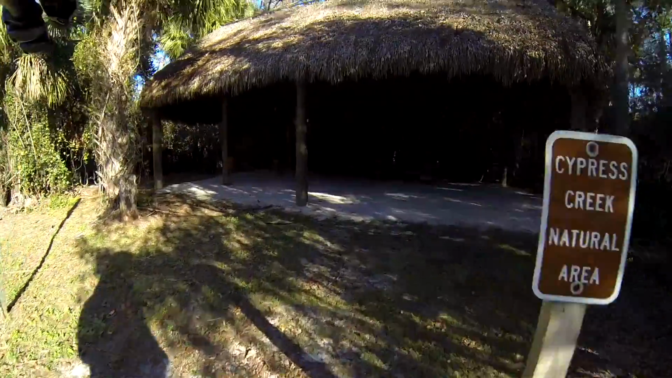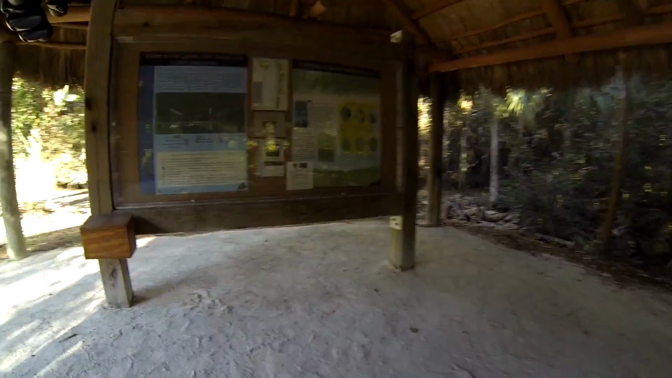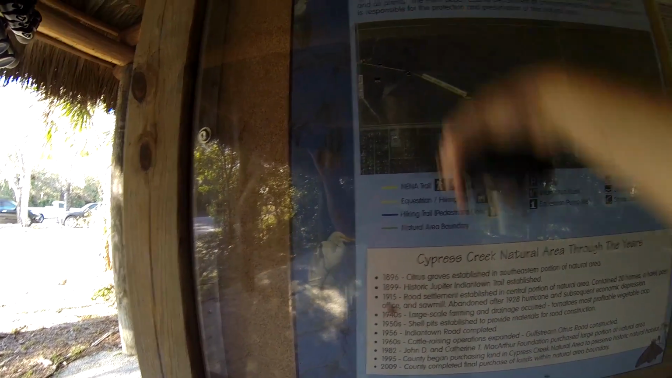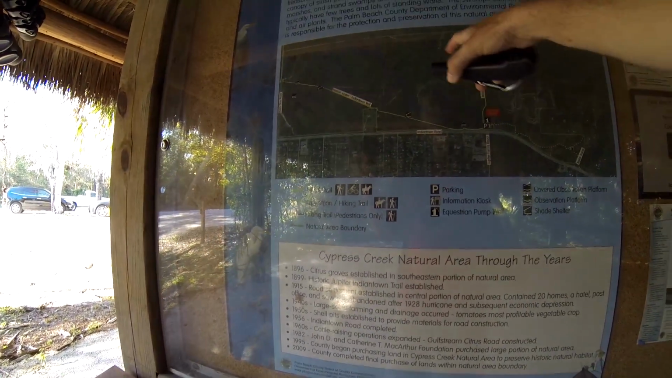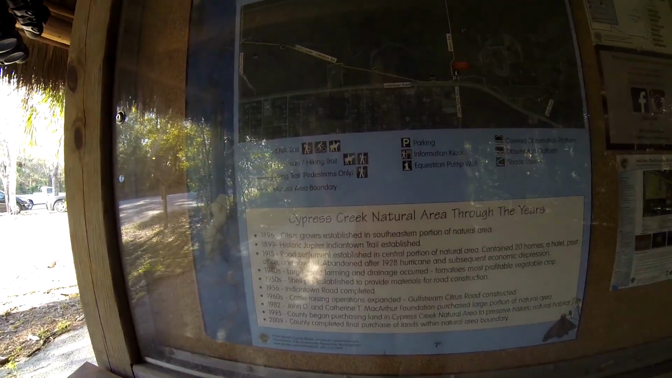Alright you guys, here again for another hopefully exciting episode of Trail Camera Pickup. Back up here at my favorite spot, the Cypress Creek Natural Area in Jupiter. We're here in the eastern part of the park. Last time I had my cameras up here in the northwest section where I got all the coyotes. And this time I moved them back over here to the east. And I got them somewhat in the middle up here, so let's go pick them up and see what we get.